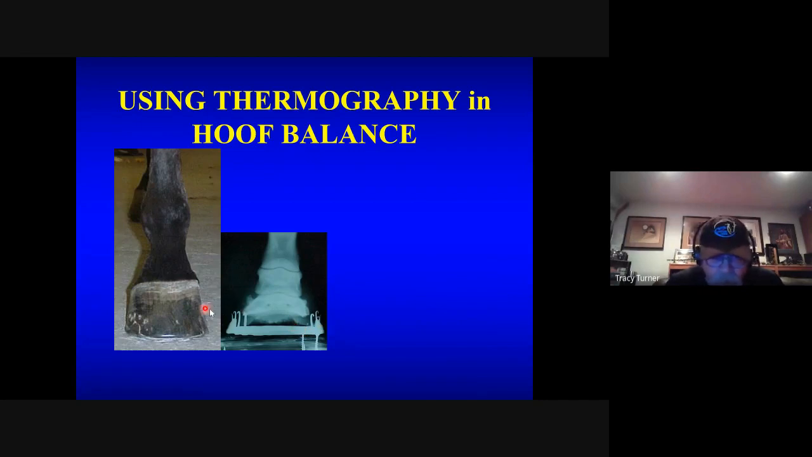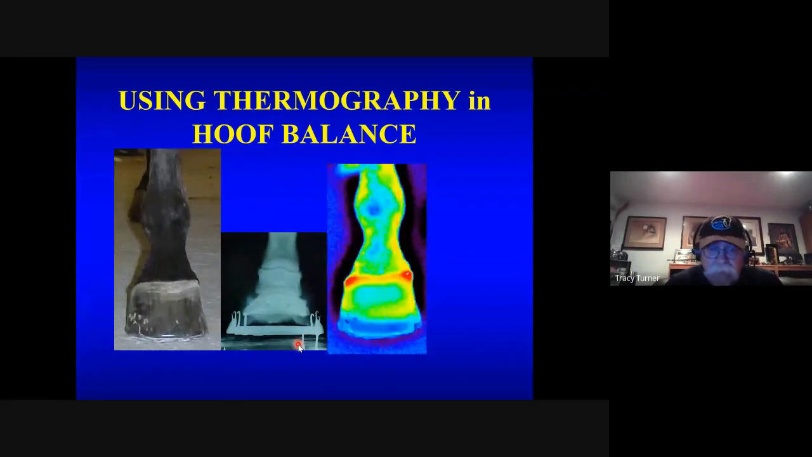It's a low foot, but balance-wise, it isn't bad. The horse is leaning a little bit, decent enough. It could use a little more sole, etc. It could use some other little changes. But then when we did it thermographically, all of a sudden the slight subtle changes that you see here are much more evident. Boy, this horse, the coronary band is crooked.